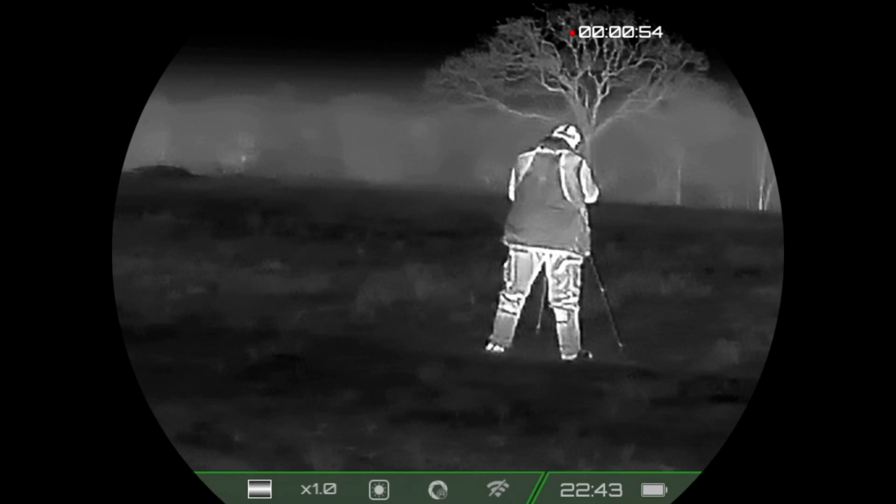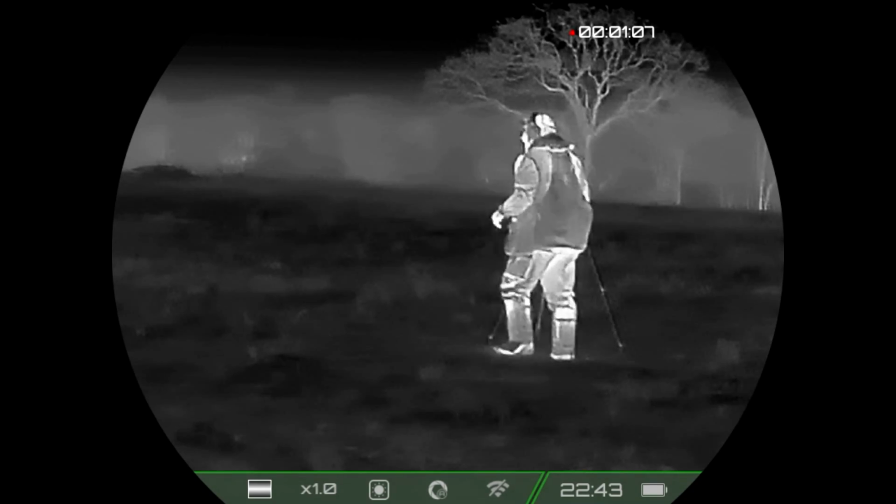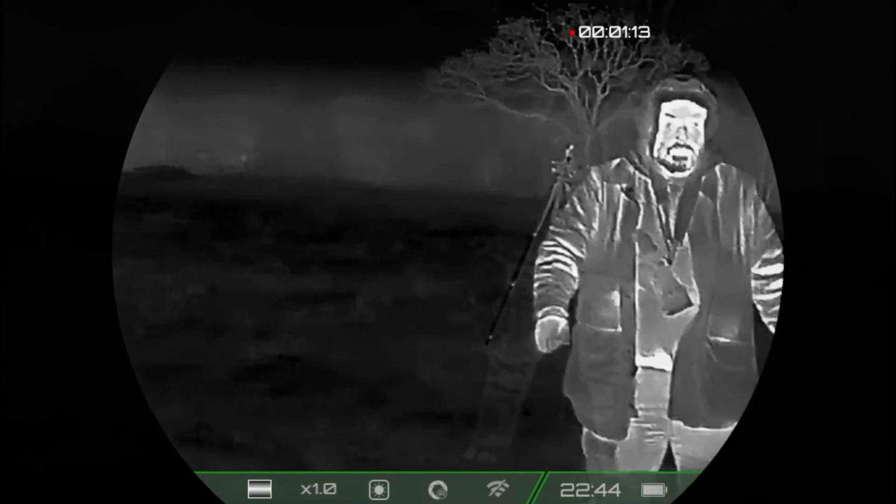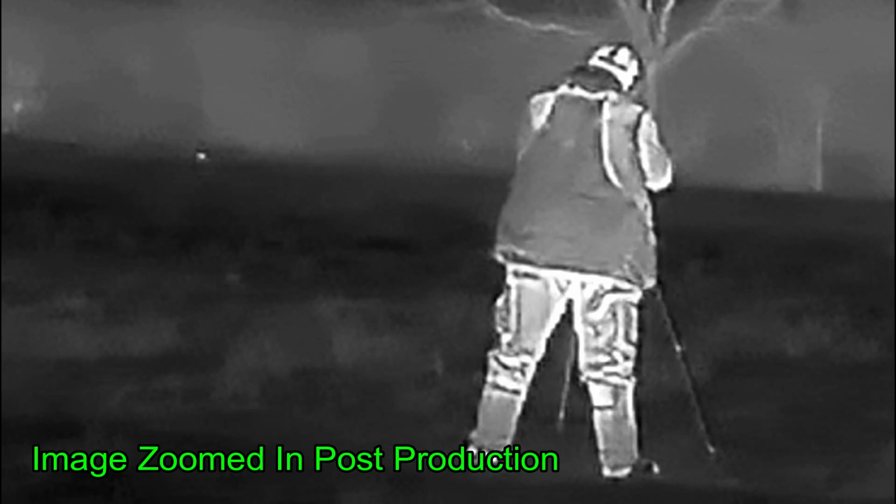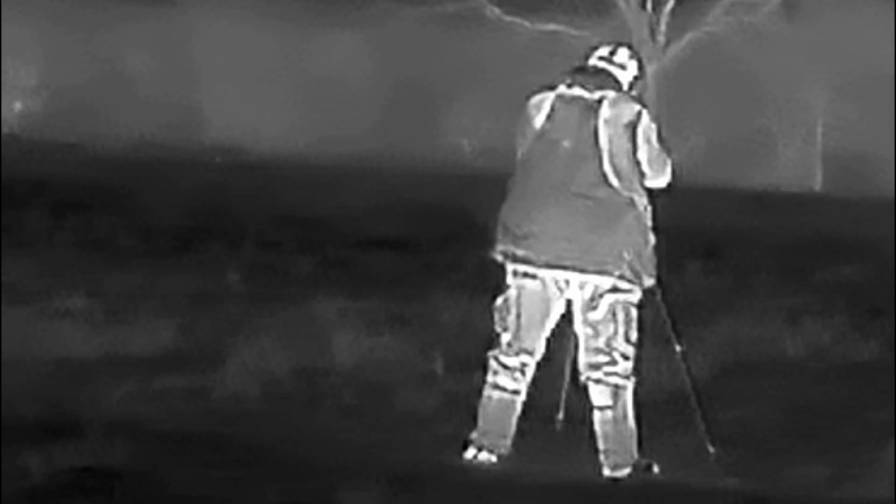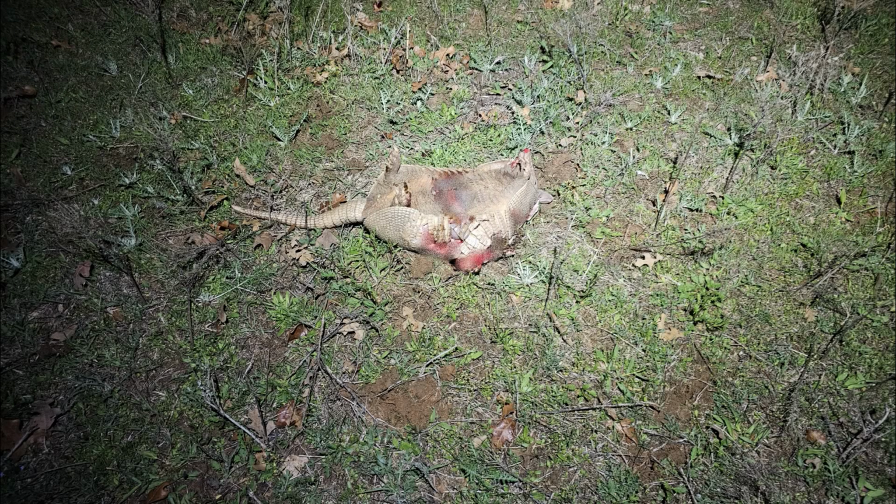I stay on him just to make sure he's down and dead, and once I'm satisfied with that, I am done. However, I thought this was cool. This is with the K2. Just showing what it can do. Another armadillo down, and on to other hunts.